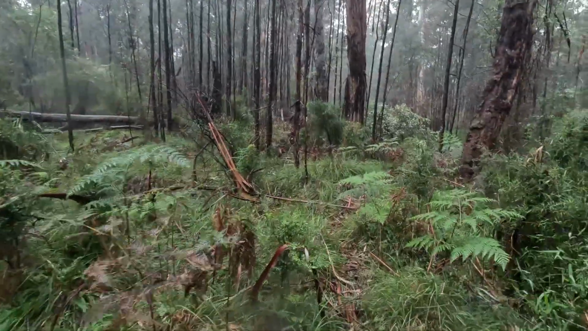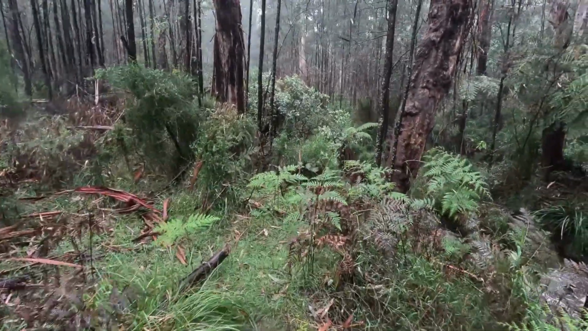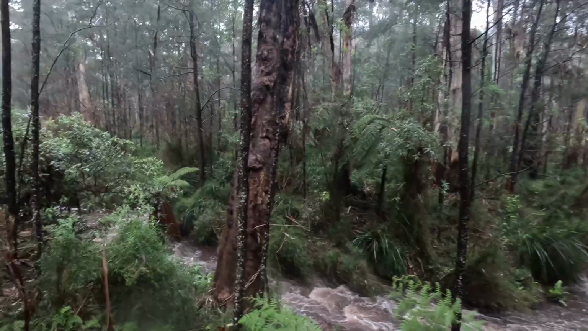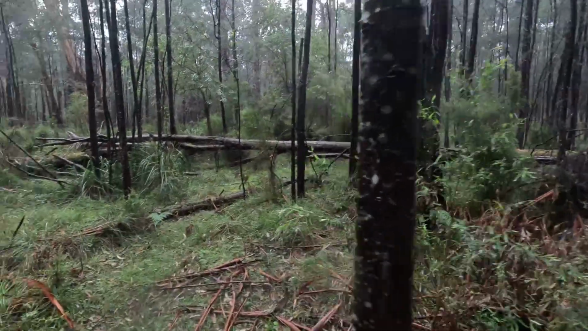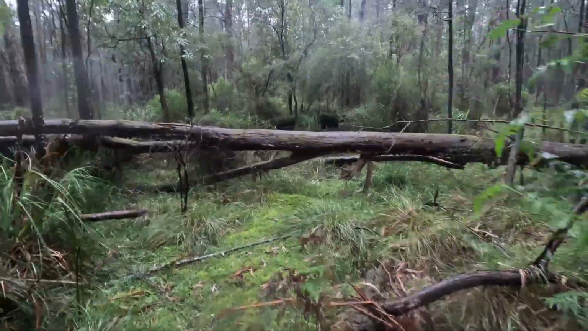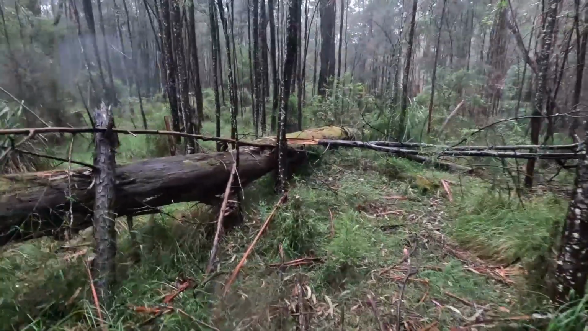But this is an hour away from Melbourne by car. 5 or 6 million people on this doorstep, and people say there's no habitat for strange animals like Thylacoleos, quolls and other strange marsupials.